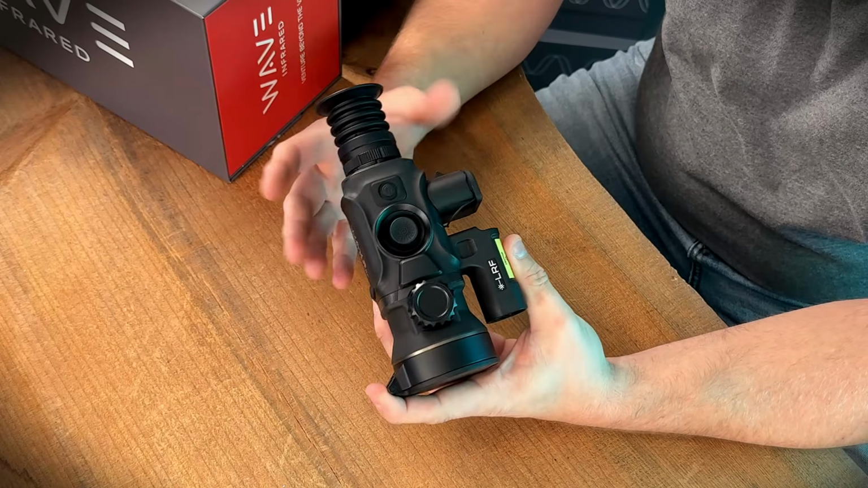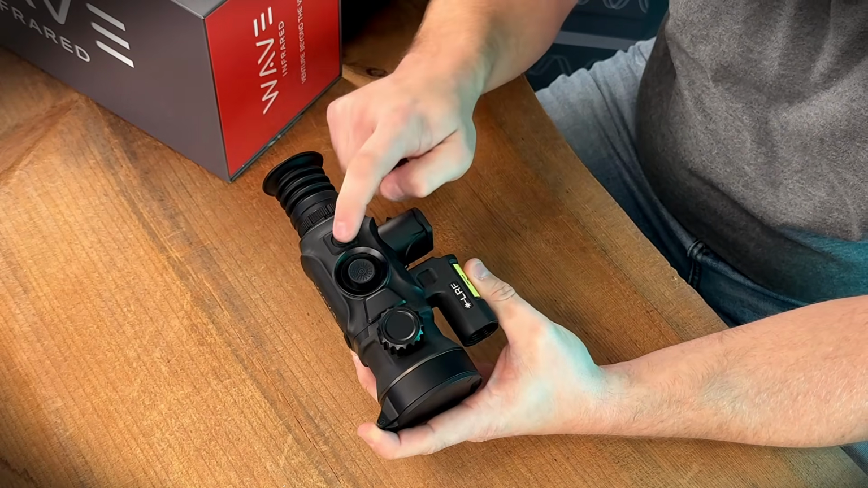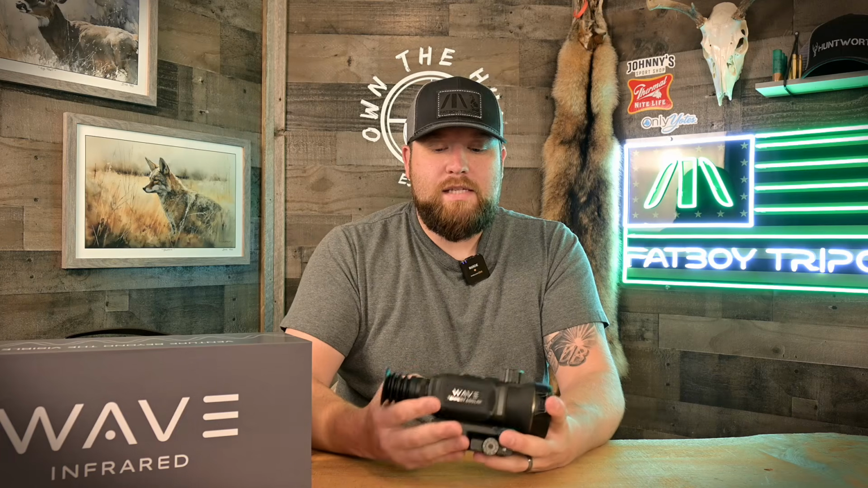Next, obviously, we got this power button up here, guys. The only other button on this scope is this power button. This is the only other button, and it's also multifunctional. It isn't just a power button. So obviously you can turn on and off the scope with this.